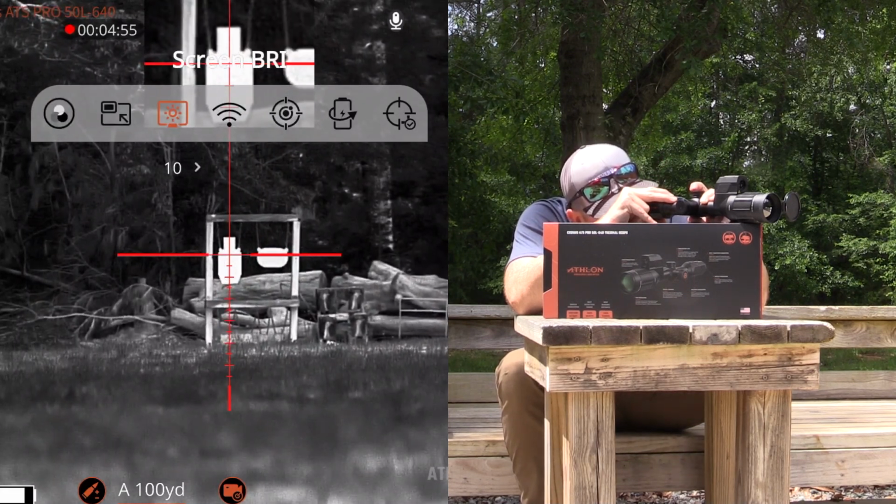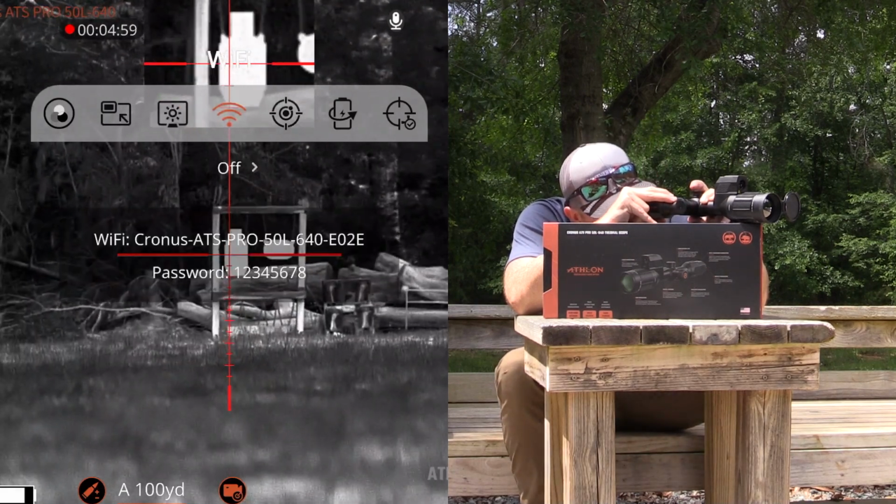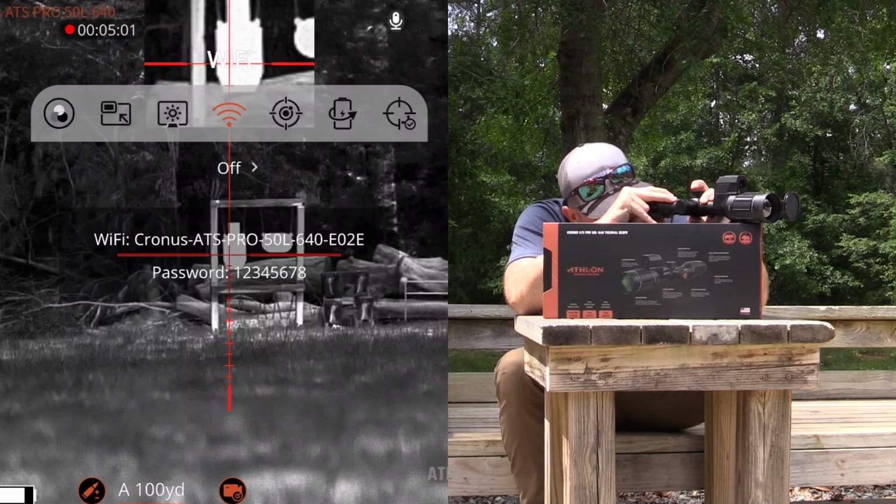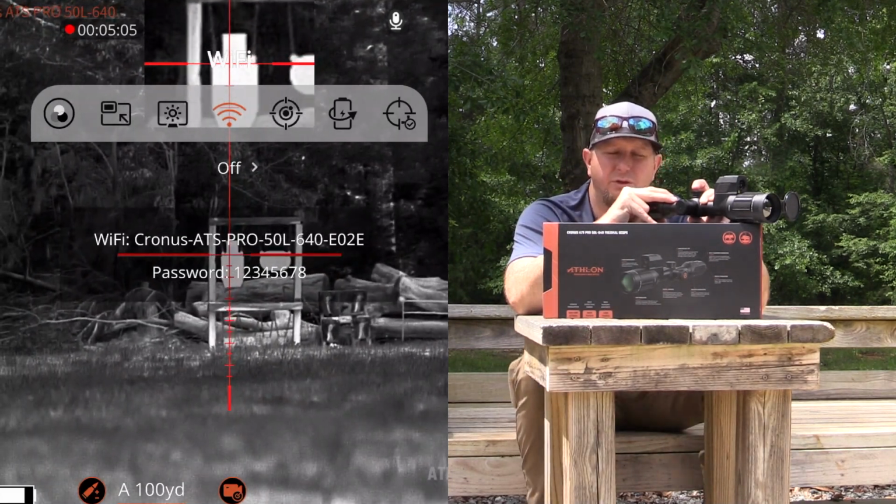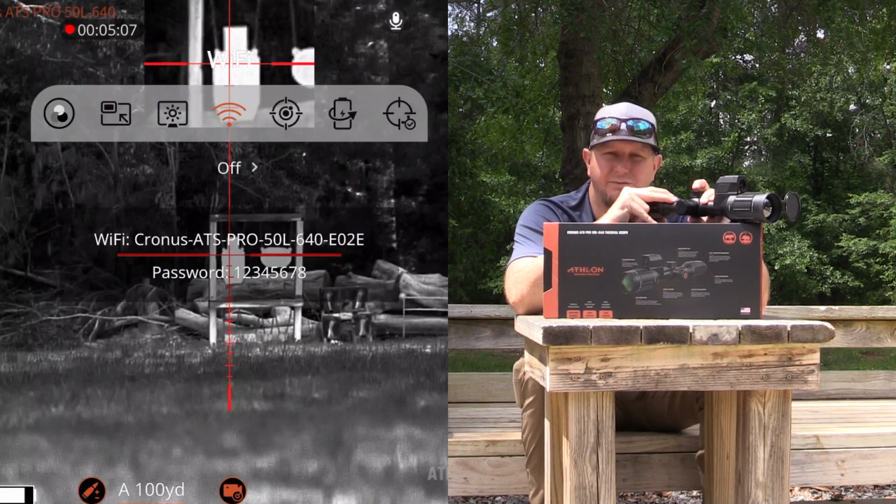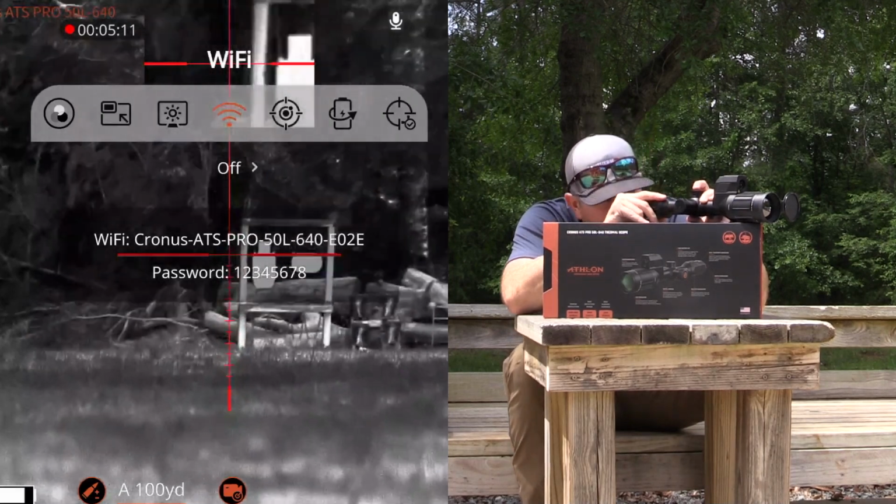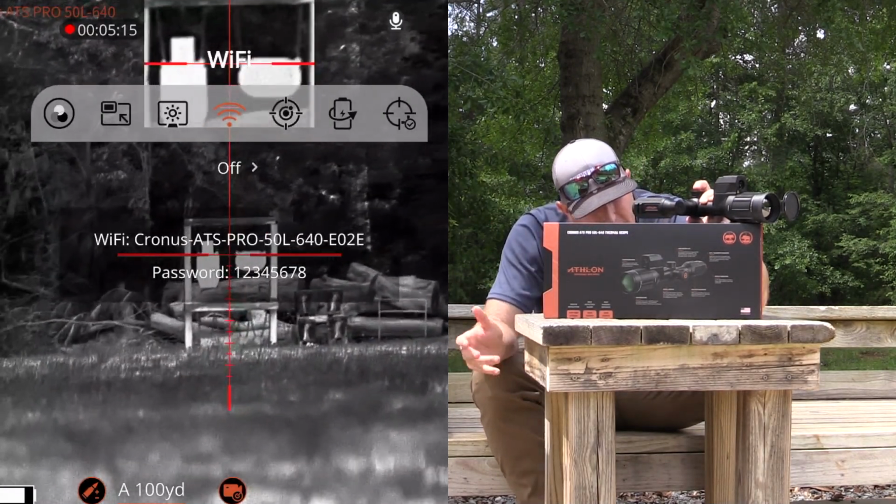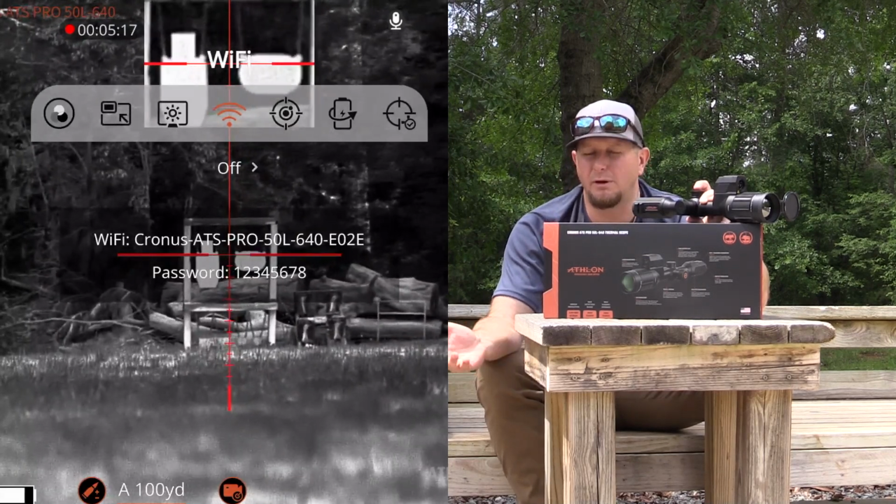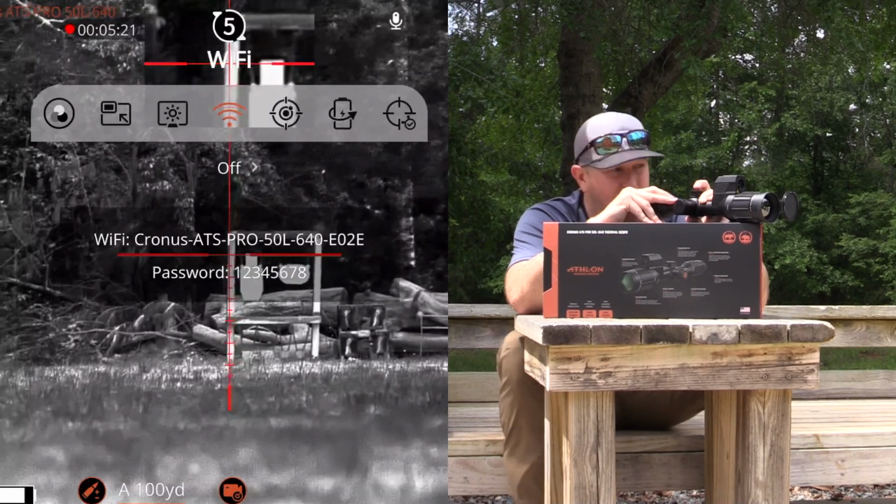Then moving on through, you can go into a multitude of other selections such as screen brightness. You can also turn on your scope's Wi-Fi. So for those of you that have the mobile app from Athlon, this is where you would access your photos as well as your videos, or to actually view the screen for what is being viewed through the scope. This will give you the actual Wi-Fi name, and it'll also give you the password. But for simplicity reasons, the password is just 12345678.